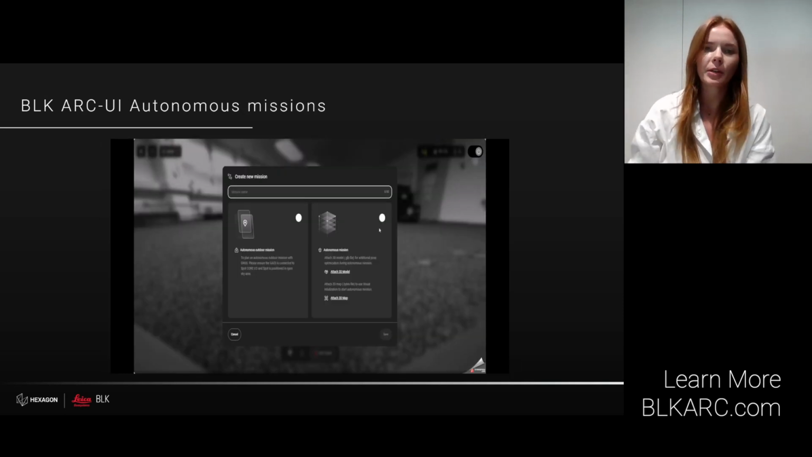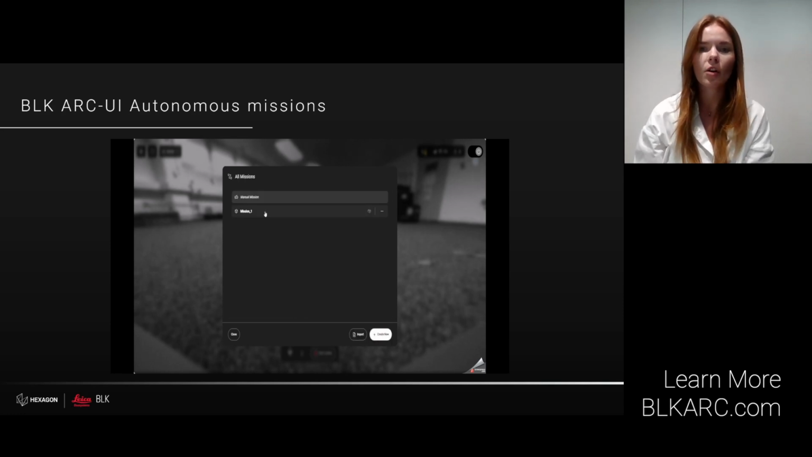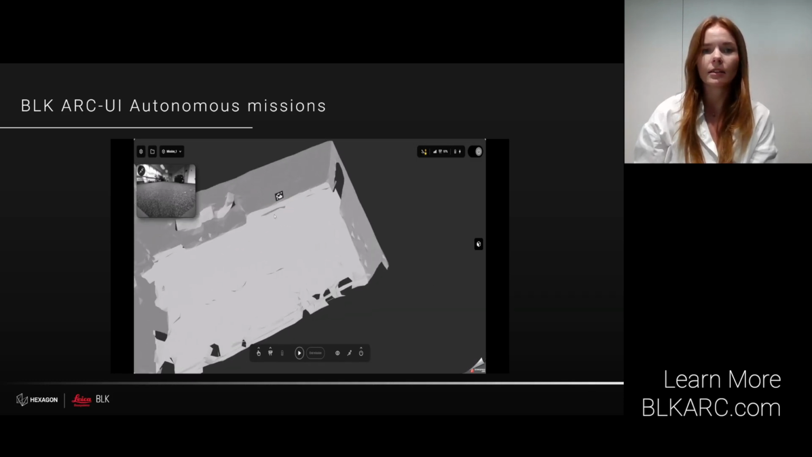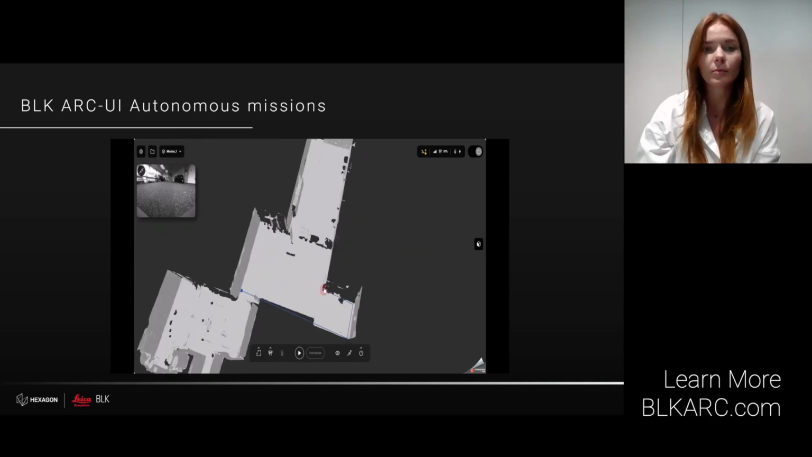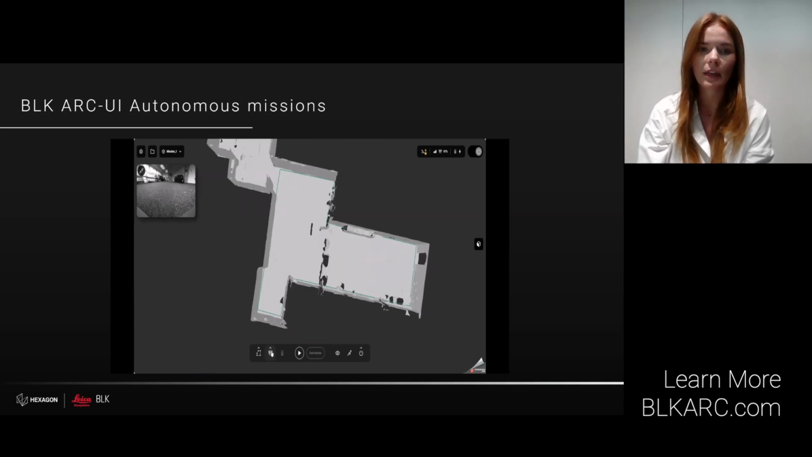When it comes to automated missions, I first need to pre-plan the mission, and this can be done either in the Cyclone 3DR desktop software or directly in the BLK ARC UI. If the mission has been planned in Cyclone 3DR, I then need to export the mission file and import it directly into the UI. And once the mission is in, we are just two clicks away from having it executed by Spot.